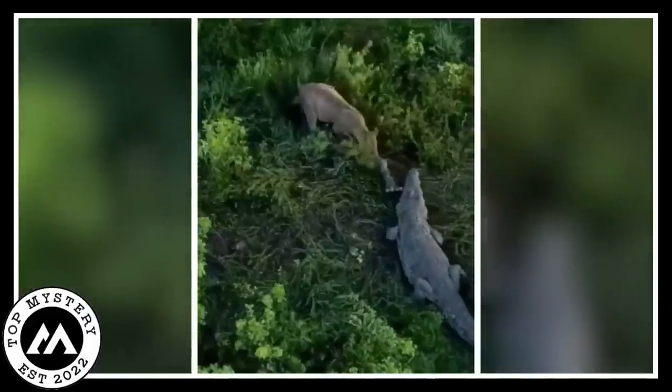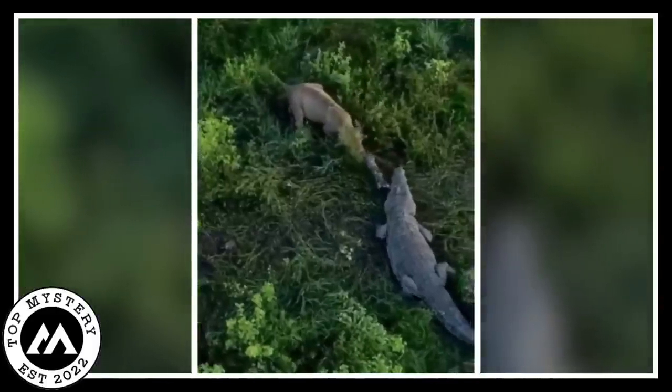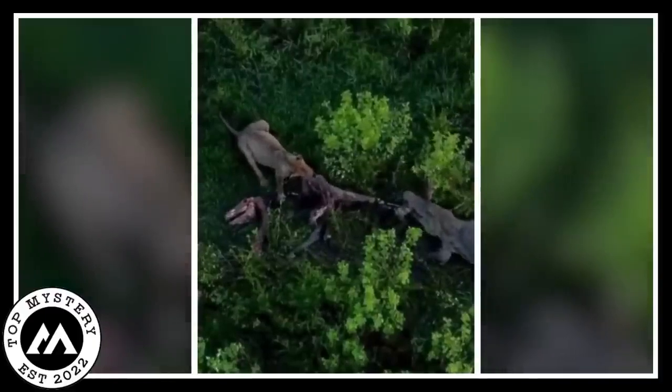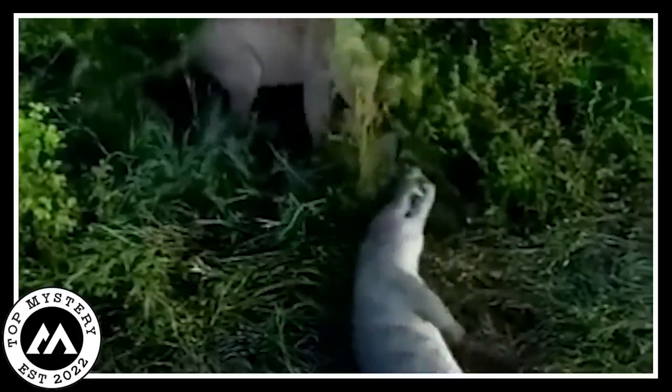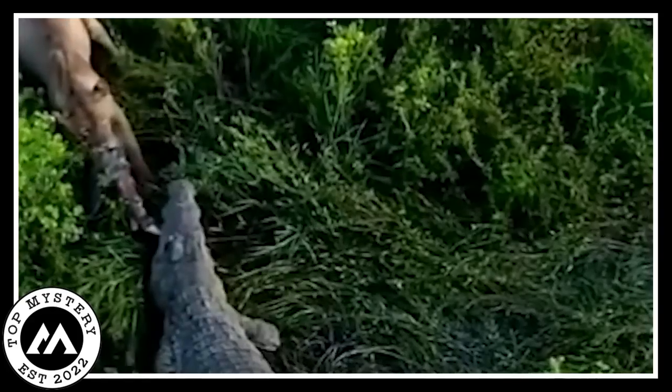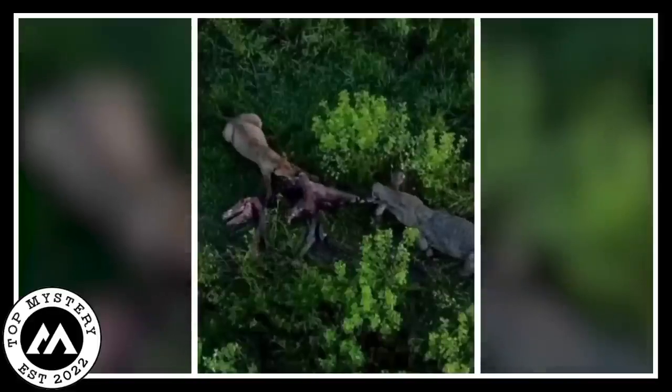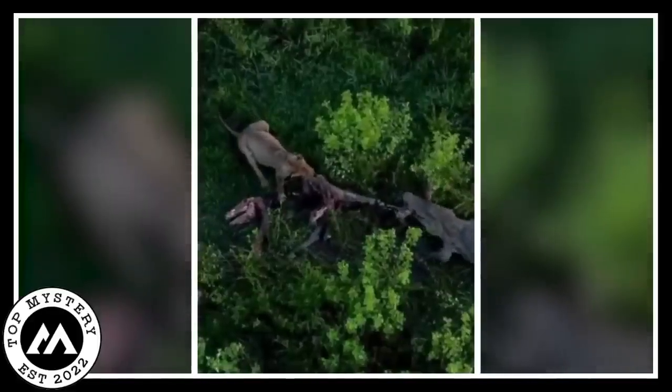It seems like the crocodile has a tighter hold on the meat than the lion. The crocodile rolls over while the lion loses its grip on the meat. The crocodile stays still while the lion tries its best to take the whole meat for himself. The crocodile does not move and keeps on holding the meat with its mouth.